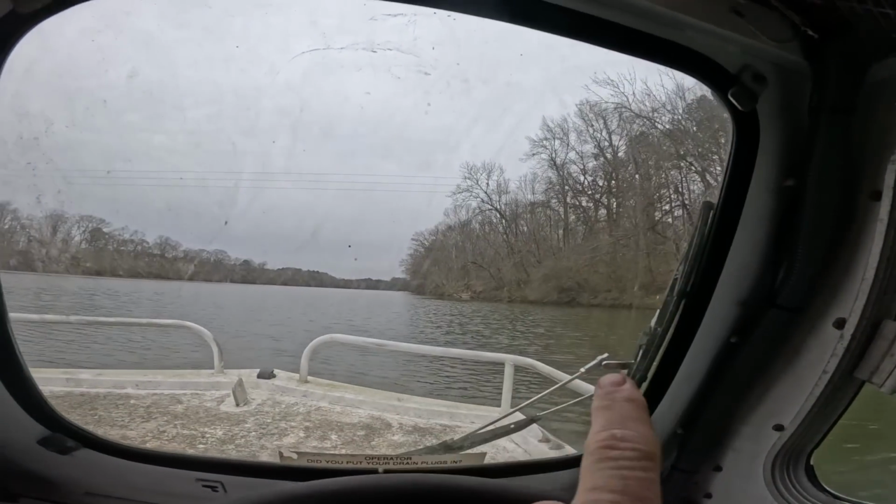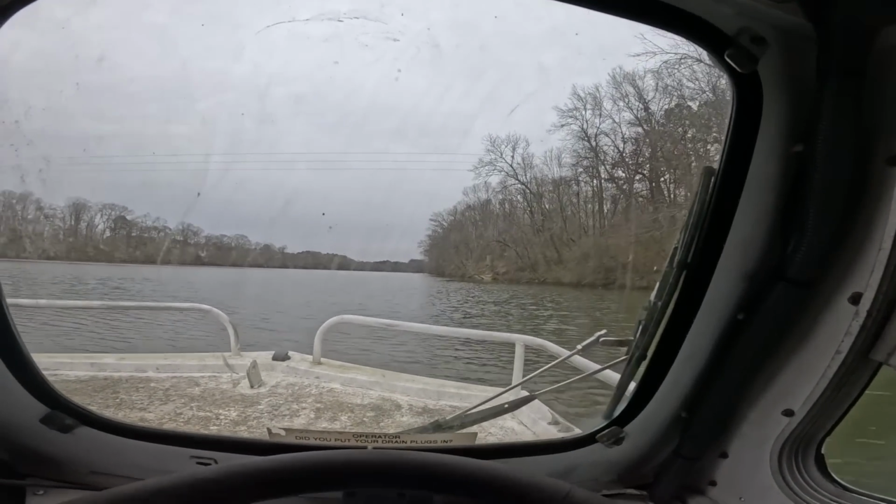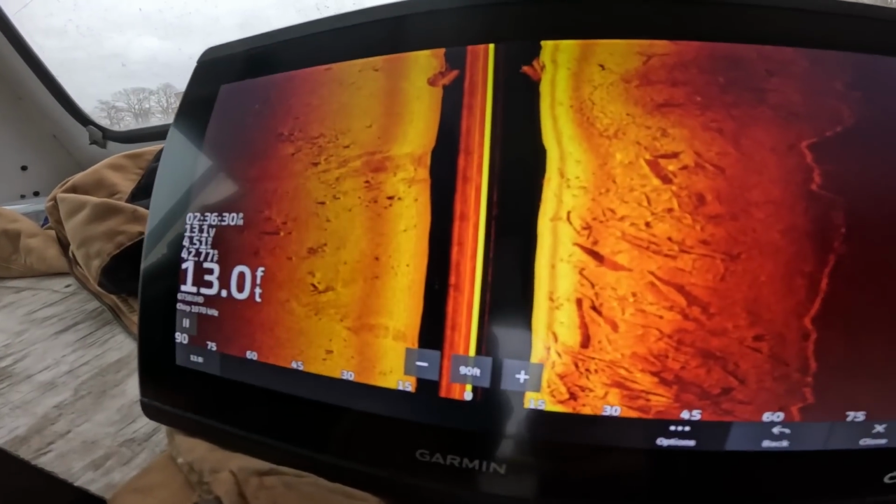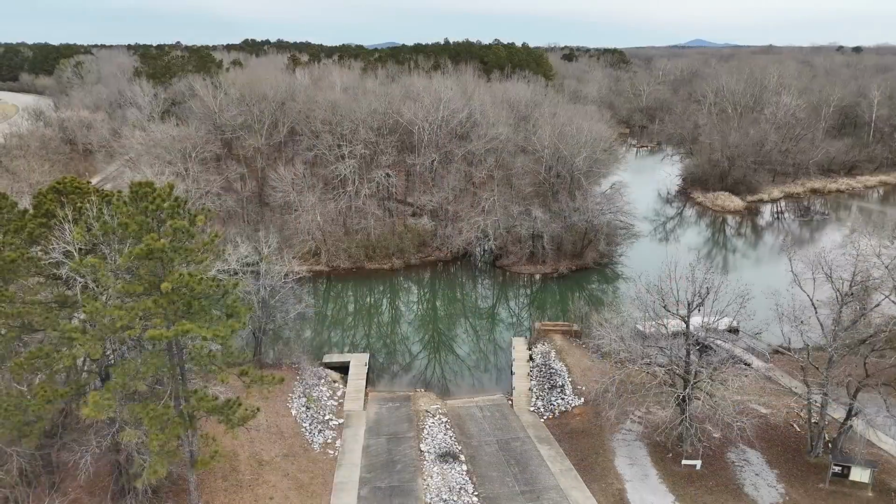You could drive up here, so we're gonna look here really quick, see if anything's in the water. Yeah, that's a car. See, that's definitely an upside down vehicle. We just want to know you're okay.